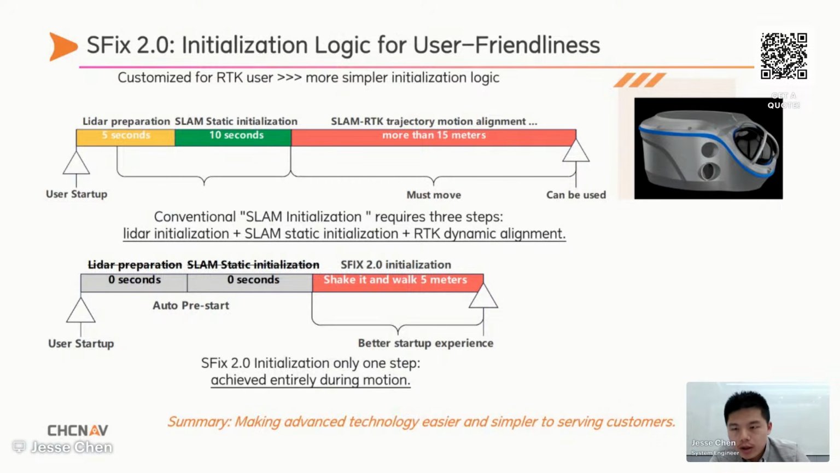And in contrast, our SFX2 completely redefines this process. Initialization is now completed while continuously moving. You don't need to stop, no static process, everything in a moving step. This is a brief introduction to our SFX technology and algorithms, and I hope you all find it interesting.